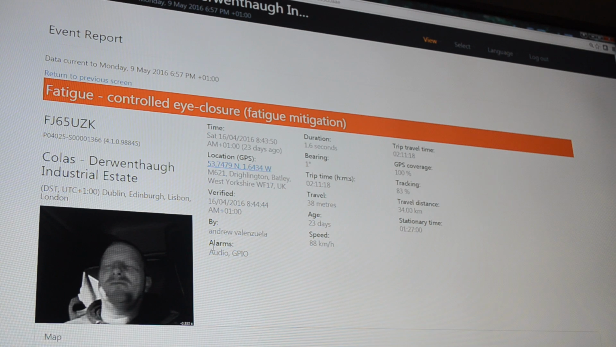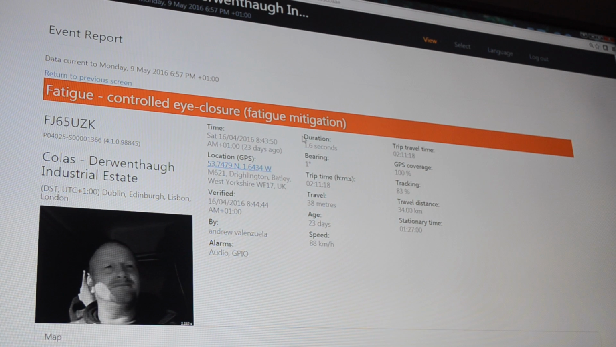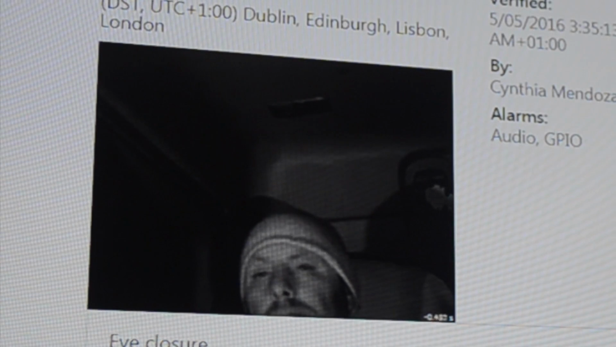Oh, he fell asleep again. So this is a different audio. Look at his face. He hears the alarm. So he only fell asleep for 1.6 seconds. As you saw some of the other ones, it was almost 4 seconds they were sleeping. So here's one where you see him falling asleep and he hears the audio. He fell asleep for 1.6 seconds and watch him startled.